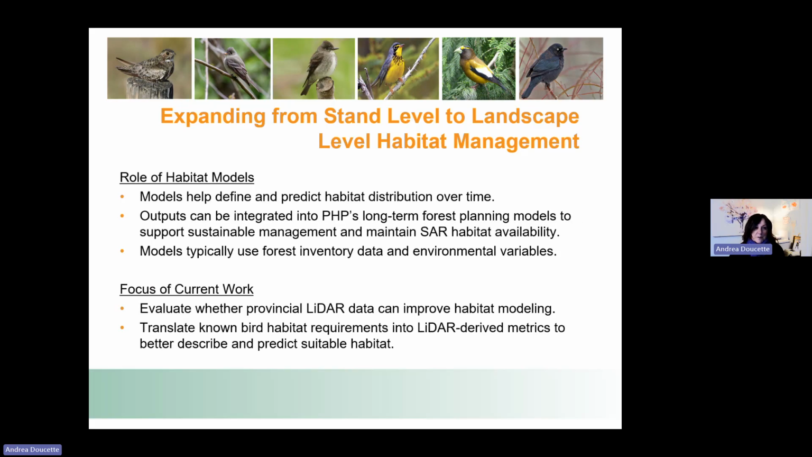The role of habitat models is really they help define and predict habitat distribution over time. And the outputs can be integrated into our long-term forest planning models to support our sustainable management initiatives and set targets to try and maintain or enhance habitat across the landscape for species.